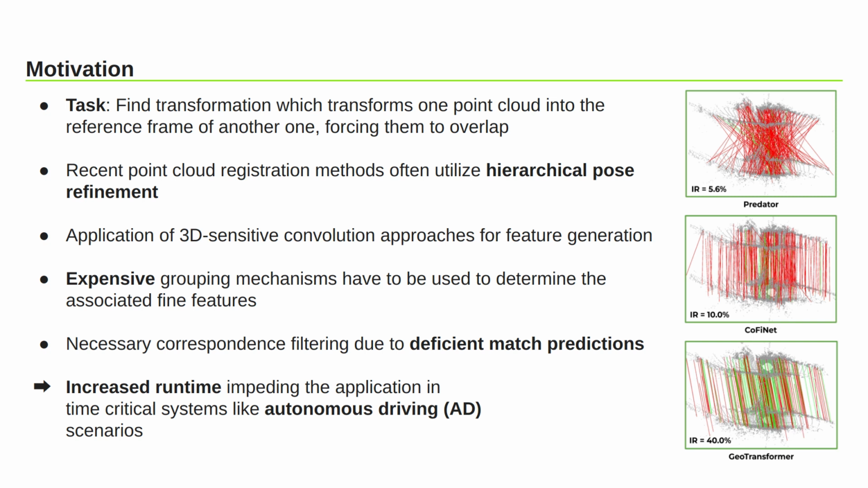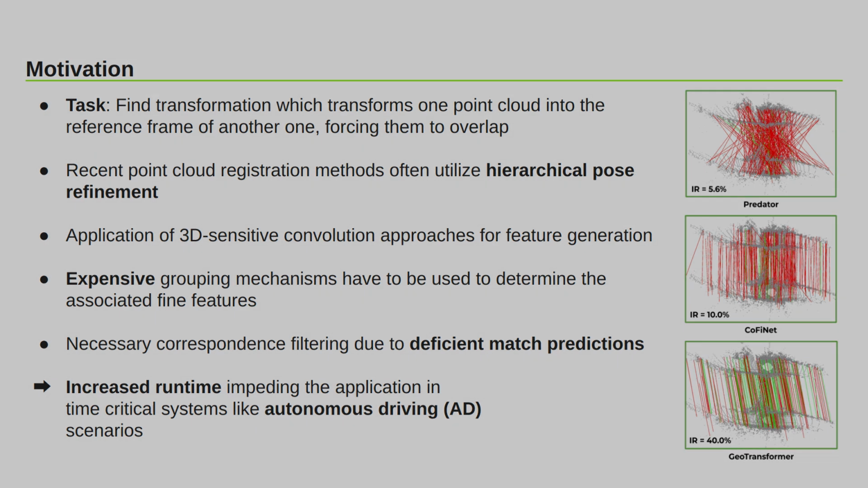Furthermore, recent works often rely on subsequent outlier filtering by methods like RANSAC due to deficient point correspondence predictions, which again leads to an increase in runtime. For application fields like autonomous driving tasks where certain runtime requirements have to be fulfilled, the increased computational effort of those methods impedes their application in those scenarios.